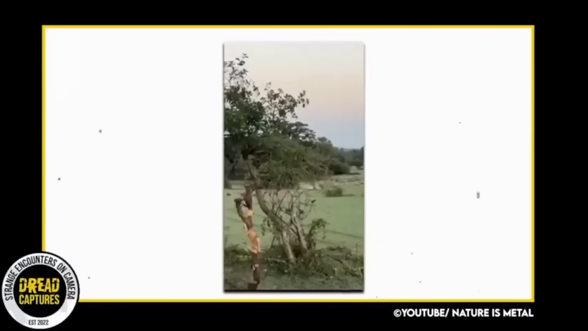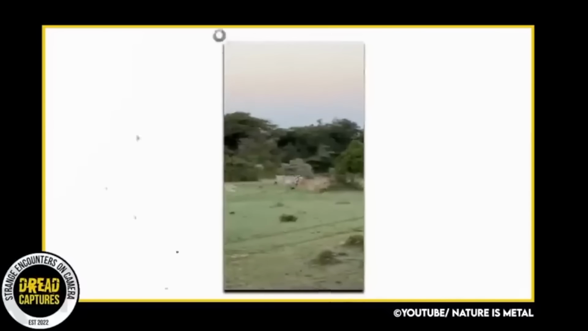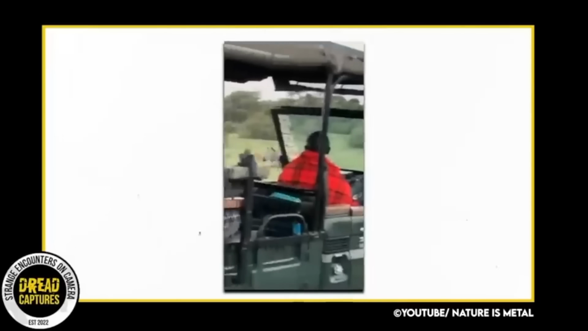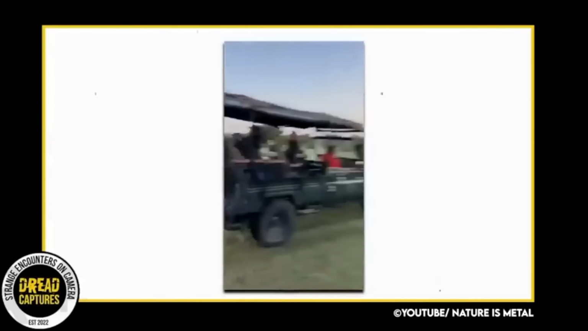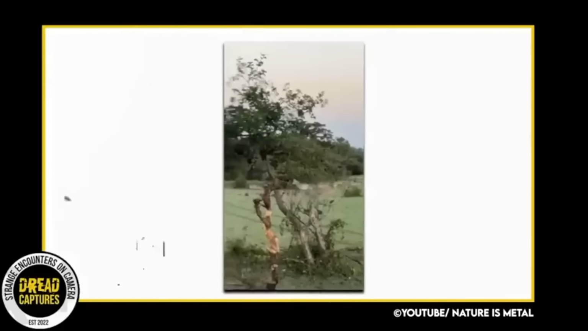A great clip here from a lady on safari in Africa. The video speaks for itself, but man, look at how strong that zebra looks. You can see the muscles bulging, its big, thick legs. It's kind of cool to see another animal escaping an apex predator. Let's watch it again.